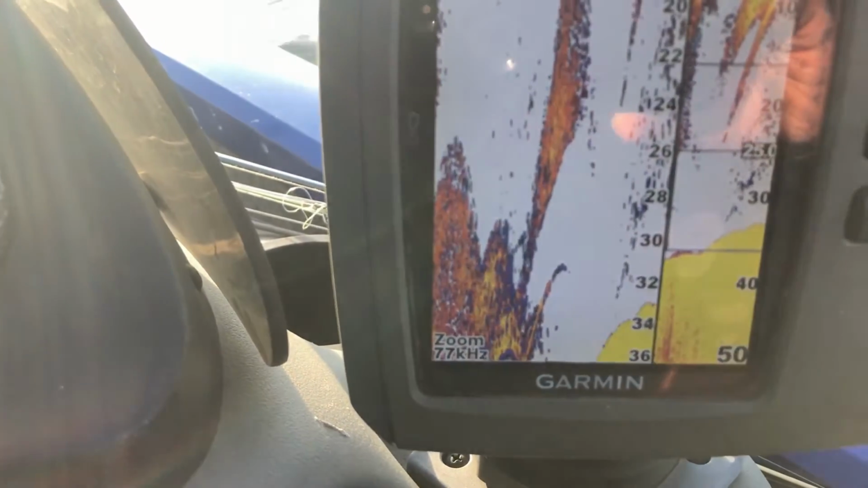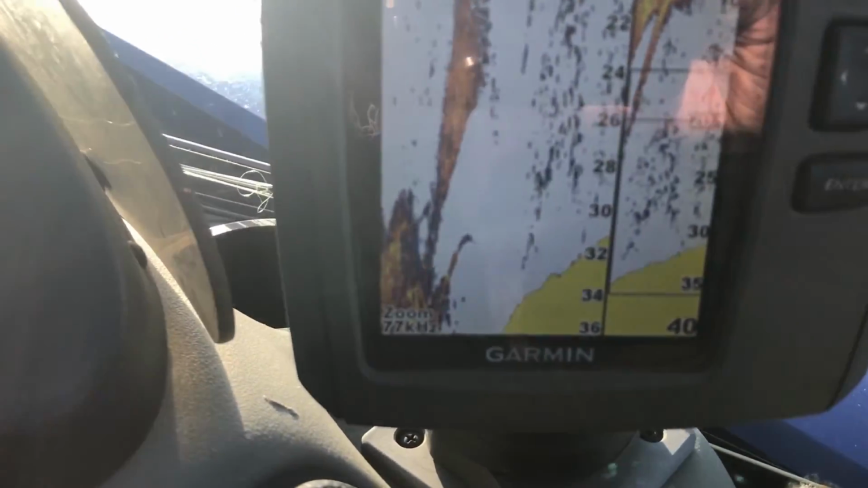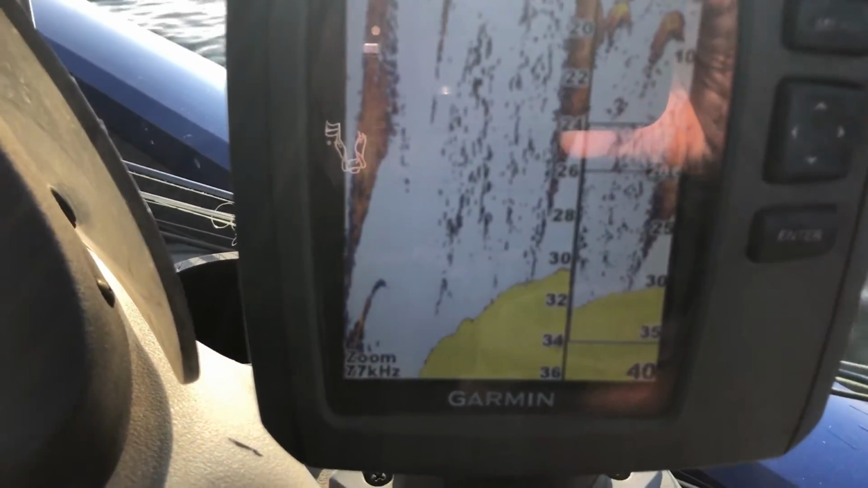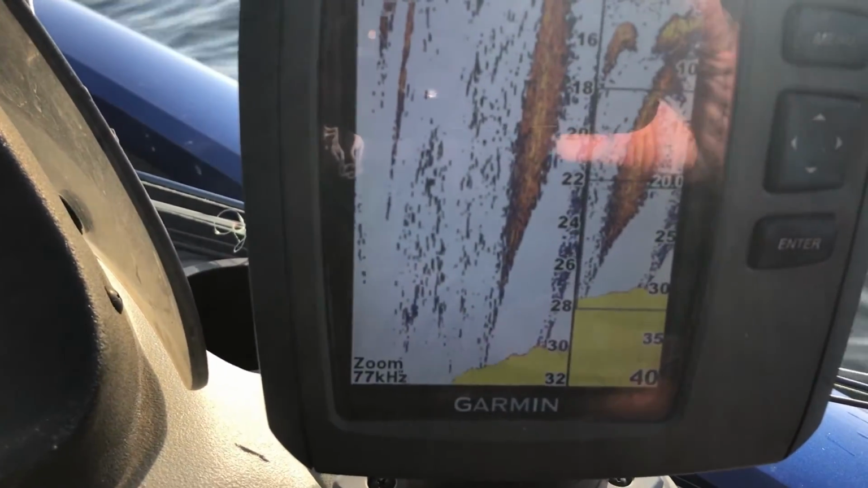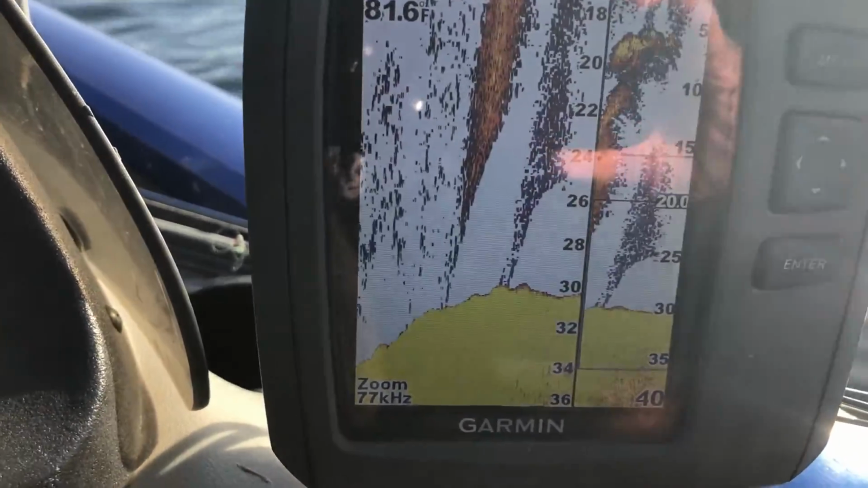Now for 34, I'm not really seeing any fish. Water's high this morning. Got a little cooler. They might be shallower. They might be in 20, 25, 30 today. And we're in 30 right there, and I'm not seeing nothing. No shad. All the shad is out deeper.